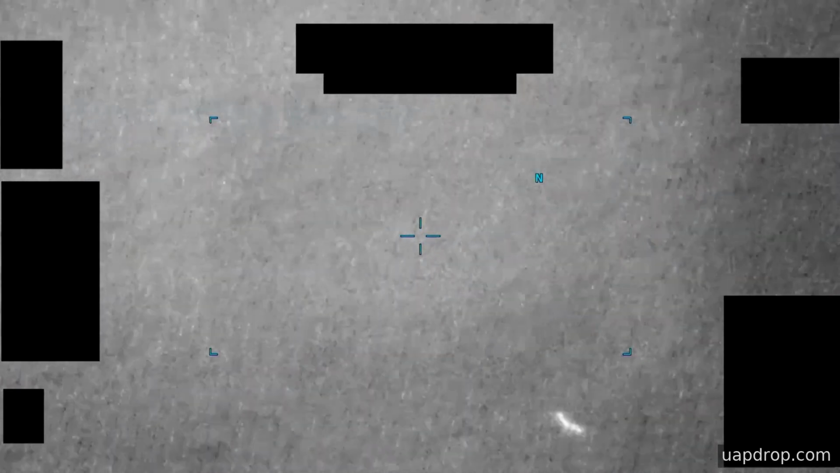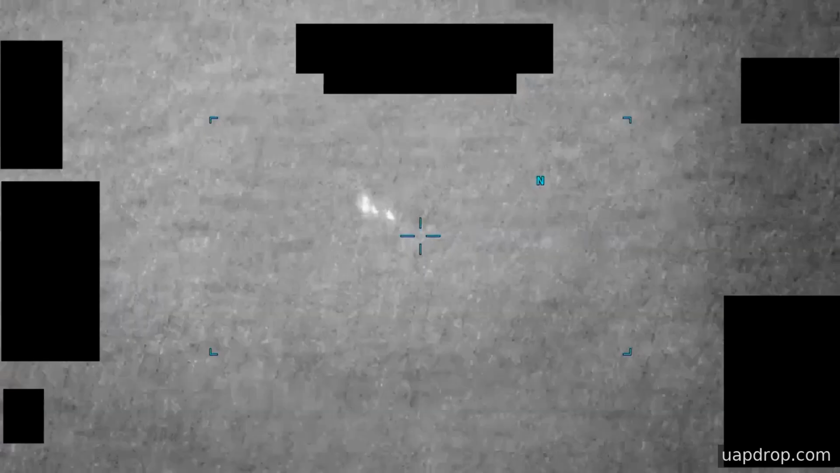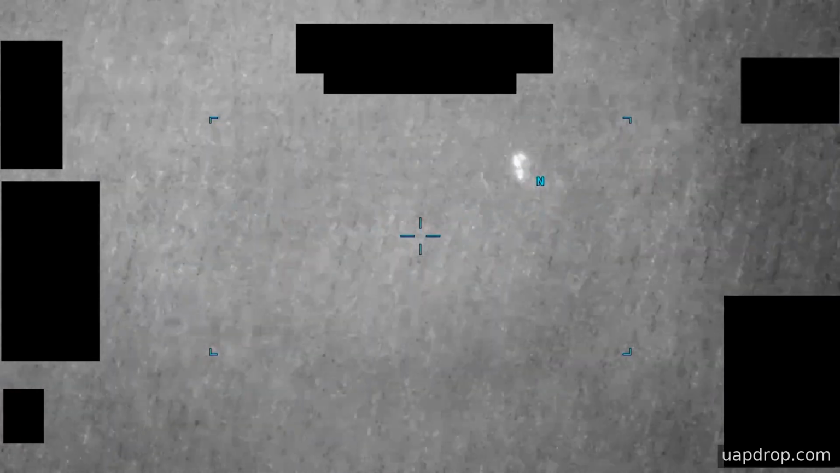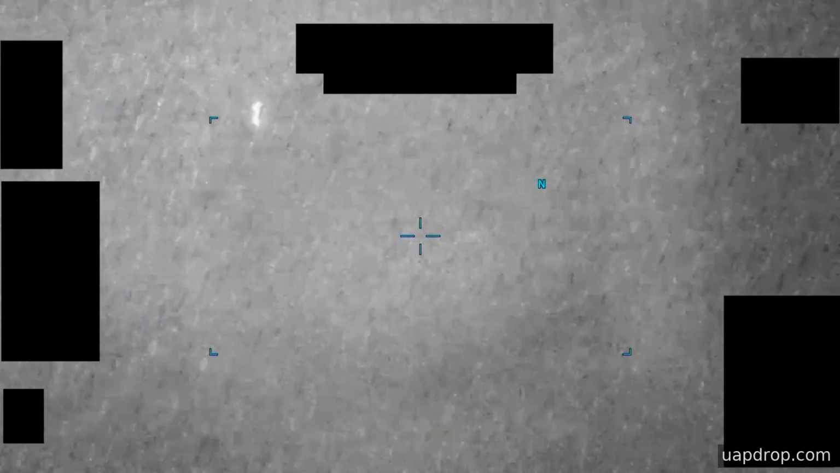Early in the footage, the view tightens, and what first looks like a single area of contrast resolves into multiple distinct areas. The sensor zooms in further and pans to keep those spots in frame. At higher magnification, the bright and dark regions become clearer, and they move in and out of the field of view as the platform tracks them.